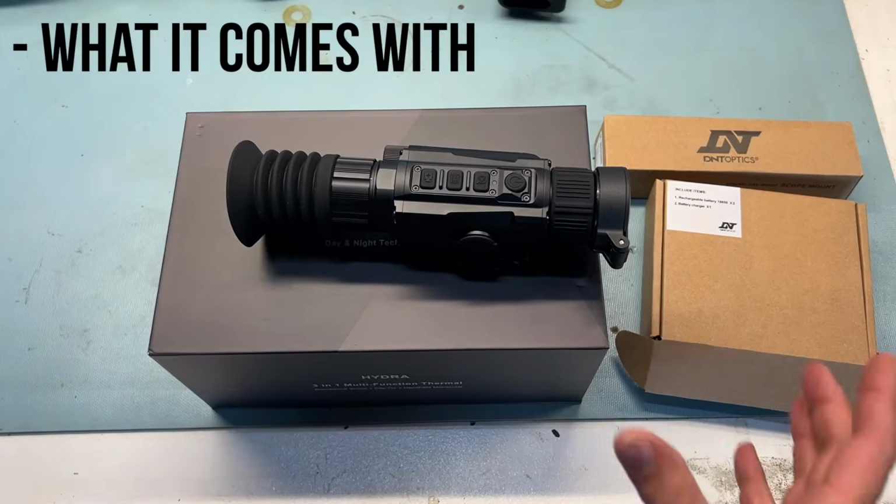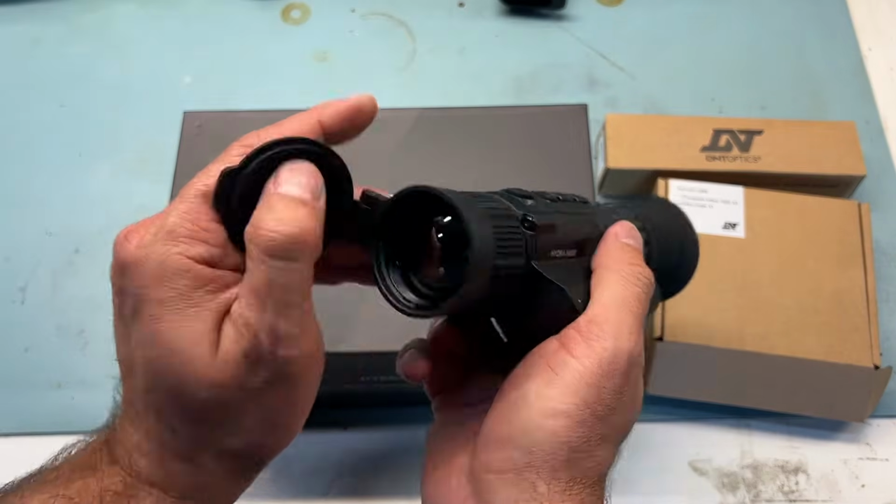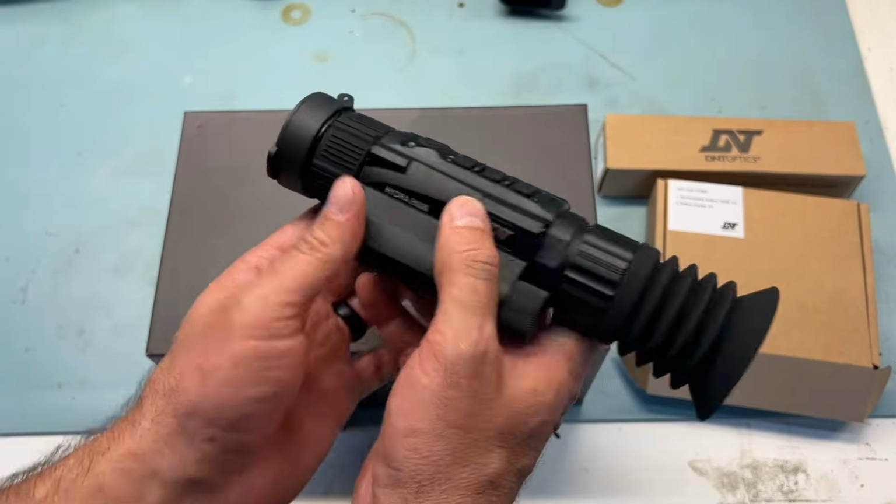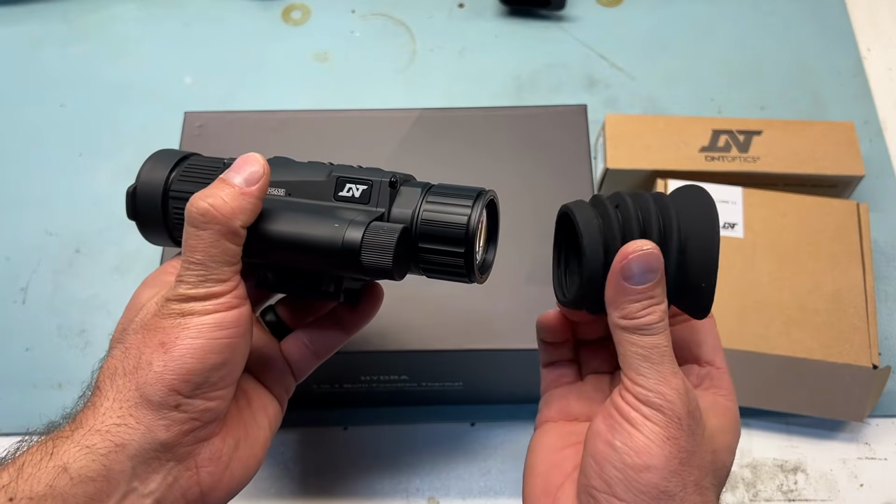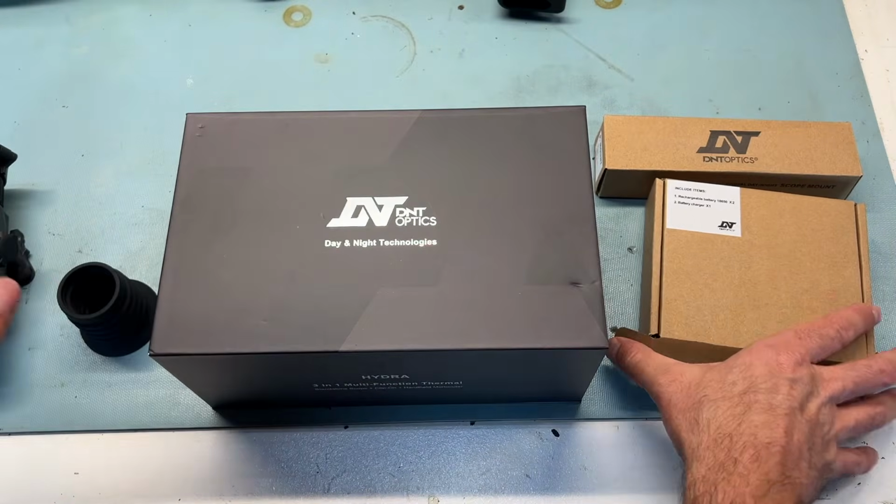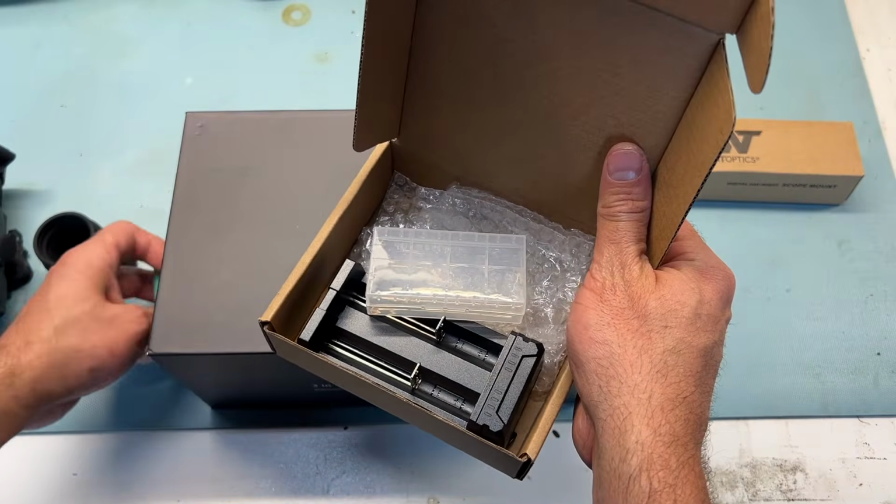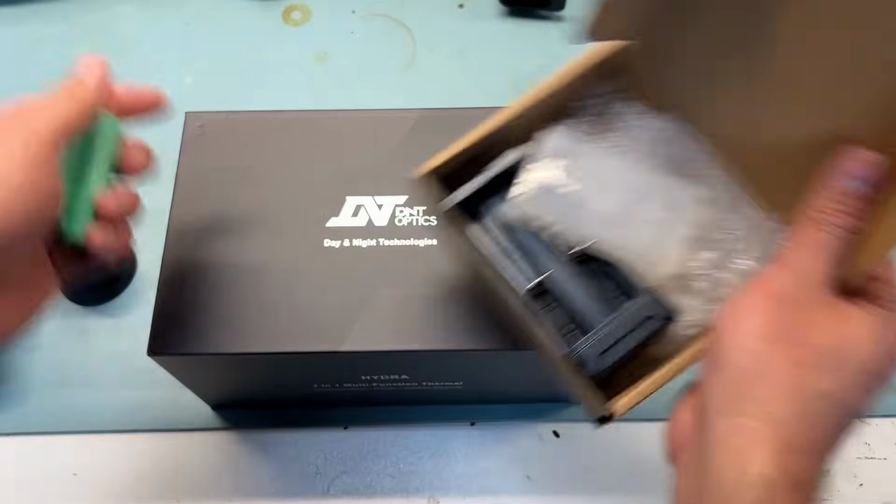All right, what's in the box? Obviously, it comes with the optic. Has a nice cap on the objective lens, folds flat, which I really like. I'll be keeping that on there. Has a nice removable rubber eye cap, very handy for standalone and scanning. And then you get the battery charger, which also comes with two 18650 batteries, flat top, very nice.